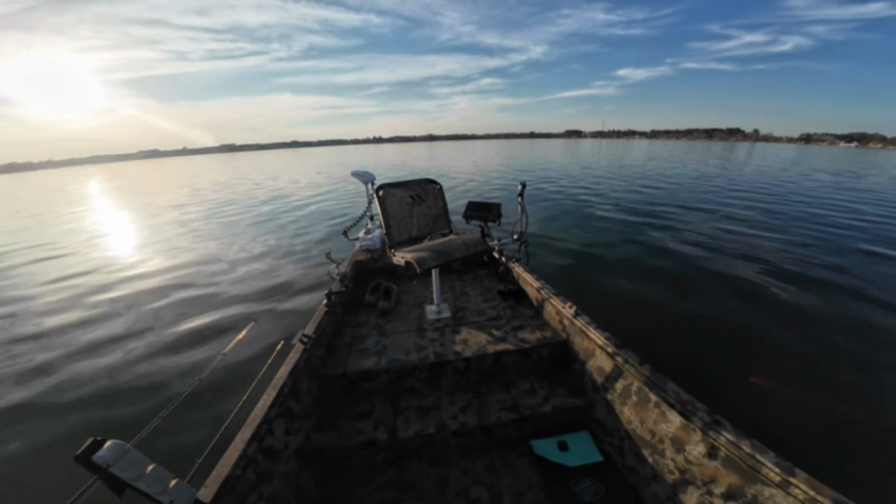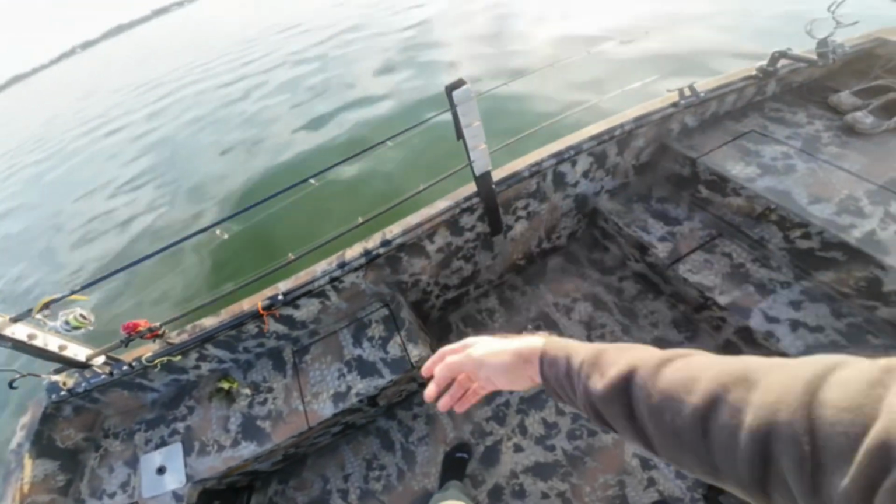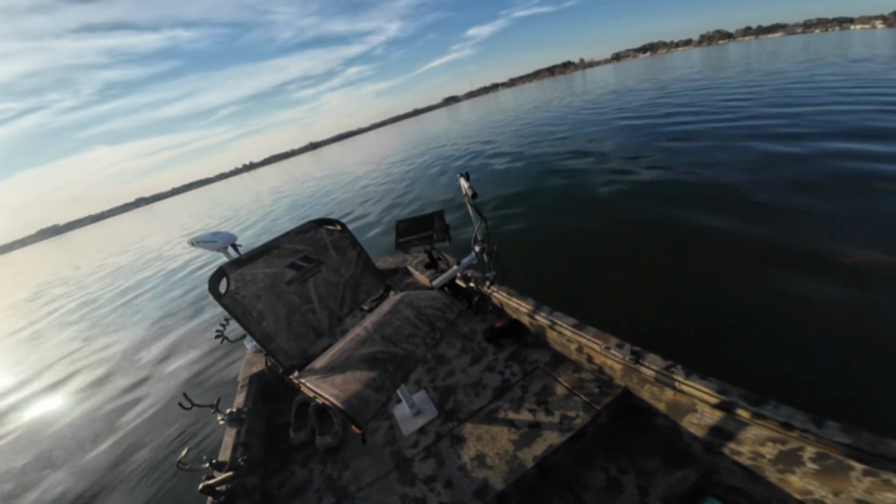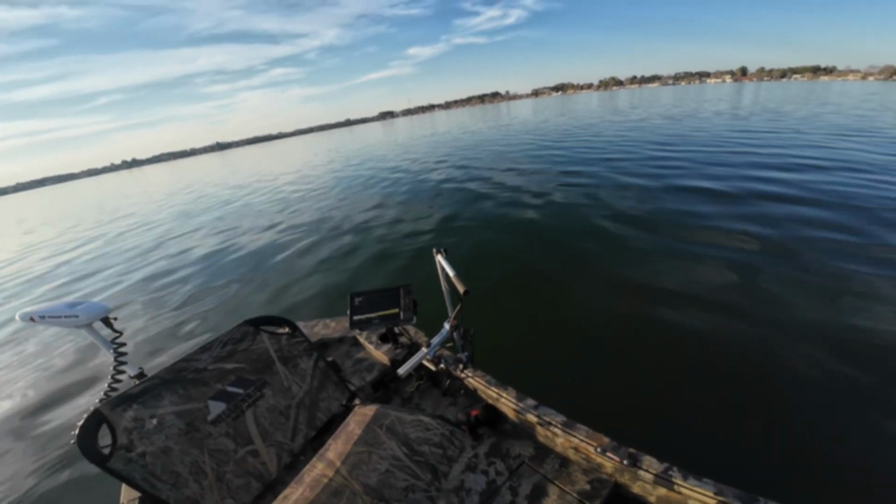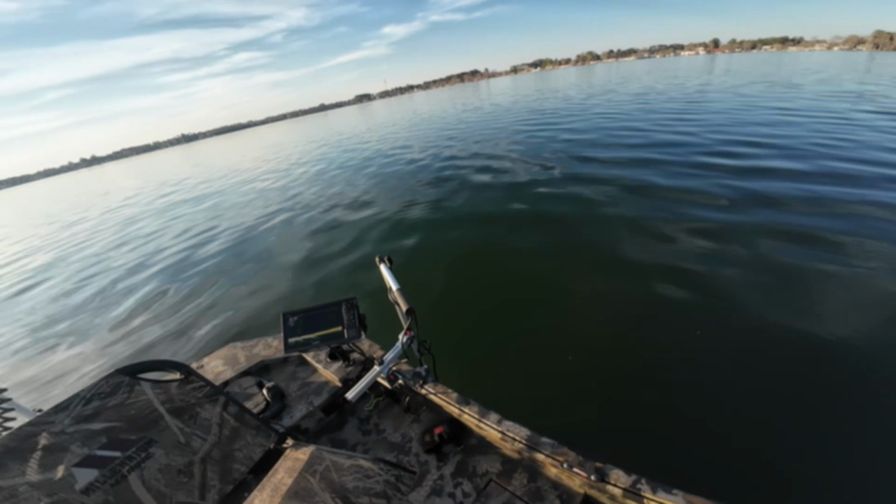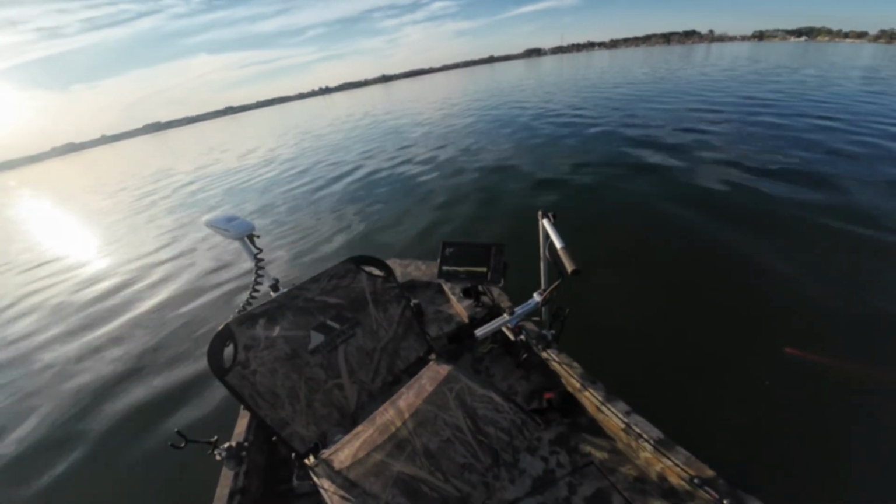I've had it out daytime and nighttime. At nighttime, it's got LED lights that run around under there. It lights up green inside. It's pretty cool because that's very important when you're fishing or having a boat. You got to look cool, or at least your boat's got to look cool. Anyway, kind of give you a little overview of it there.